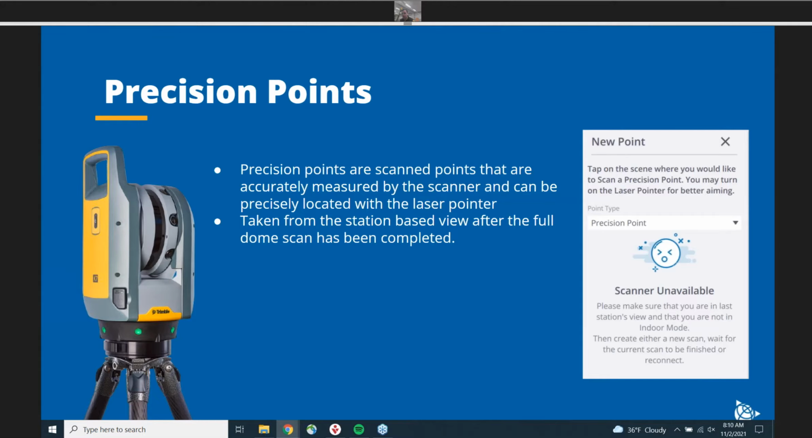The precision points are scan points that are accurately measured by the scanner. I believe the scanner will measure 21 points with the EDM, and you can precisely locate what points you want to have a precision point with the laser pointer, which is one of my favorite features on the scanner. These precision points are taken from a station-based view after you take a full dome scan. And right there on the right side is the messaging that you'll get if you try to take a precision point after the fact. So make sure that you take your precision points after doing your full dome.